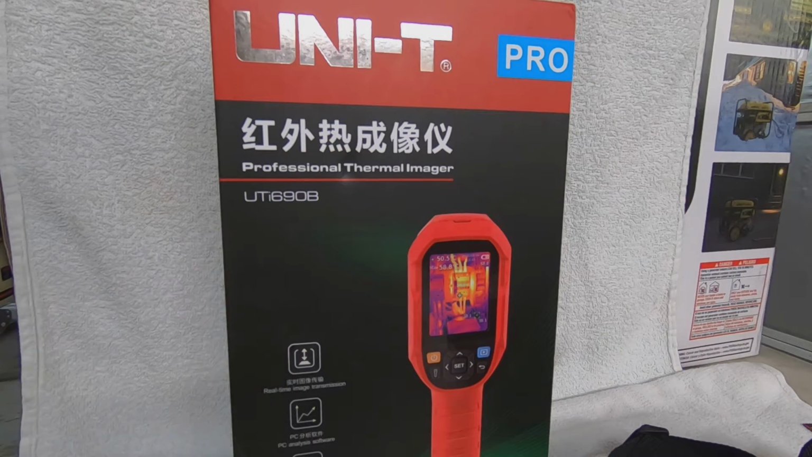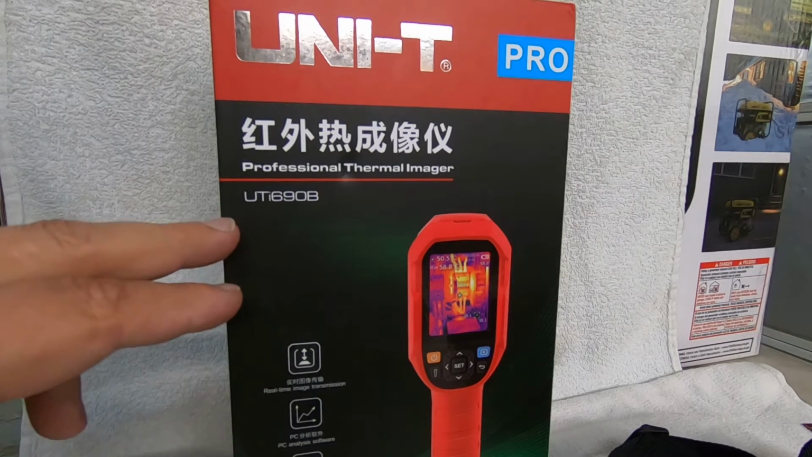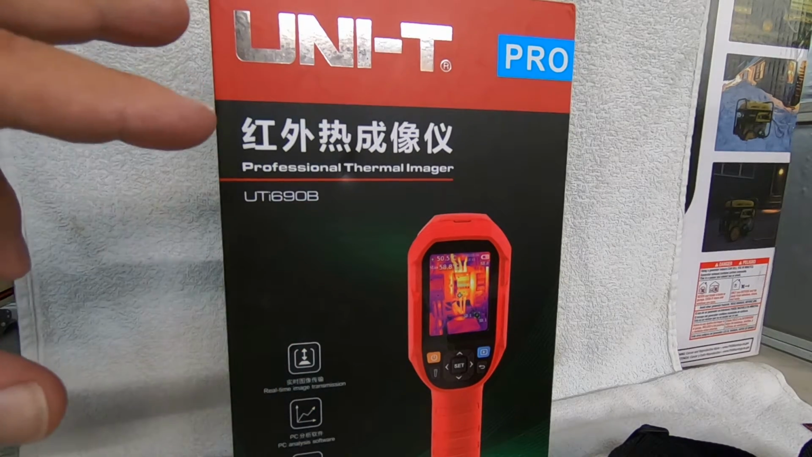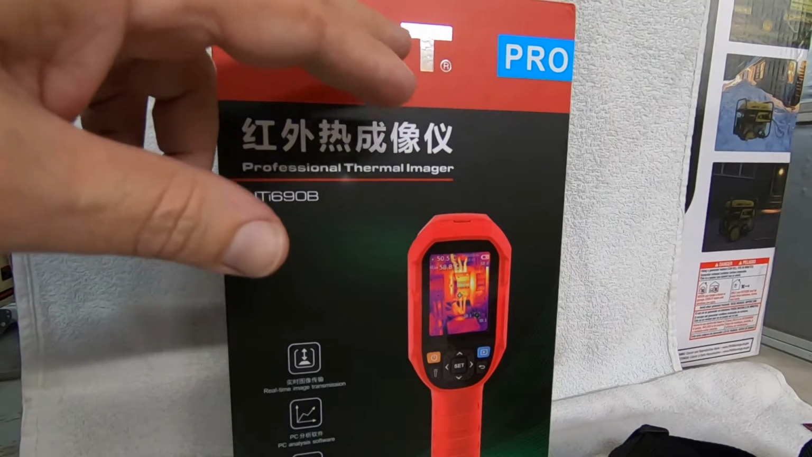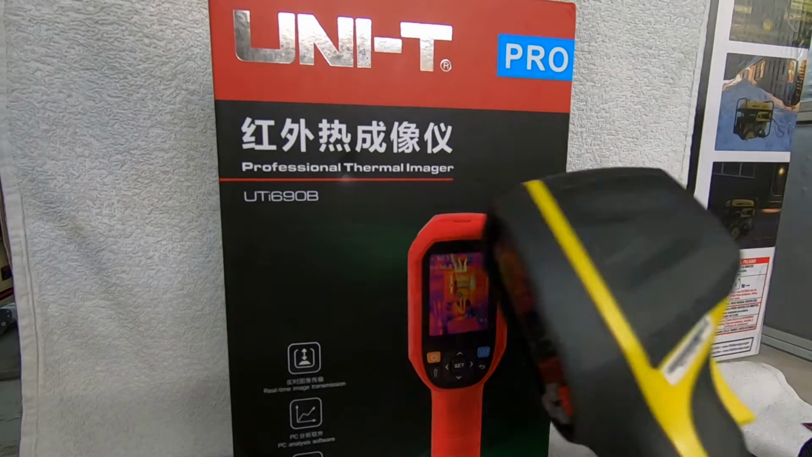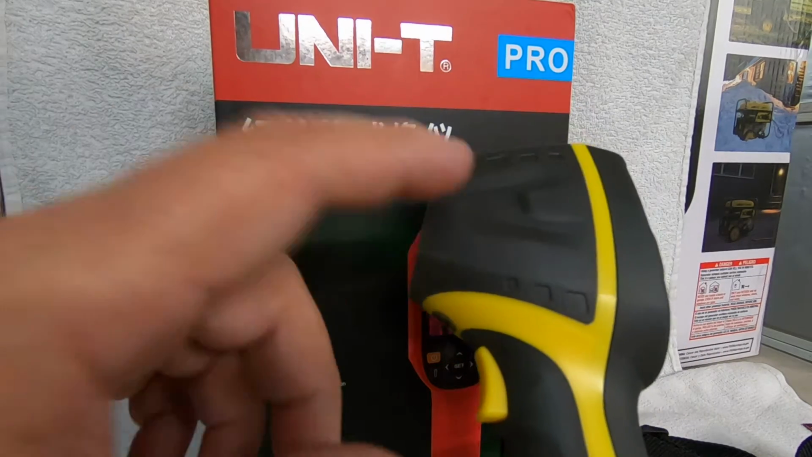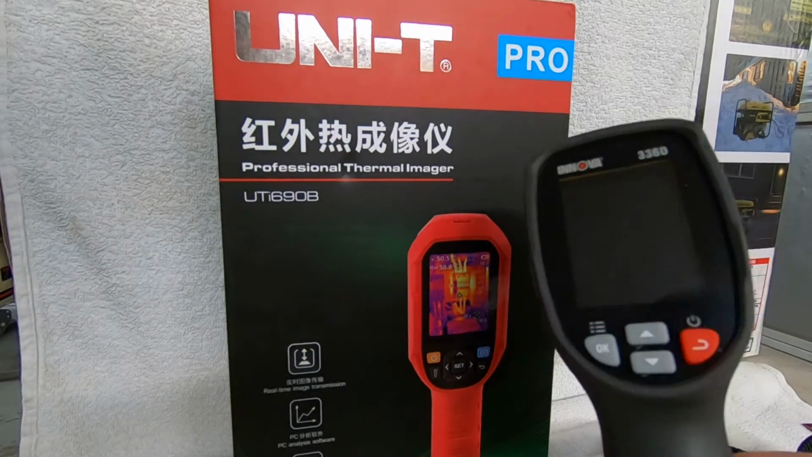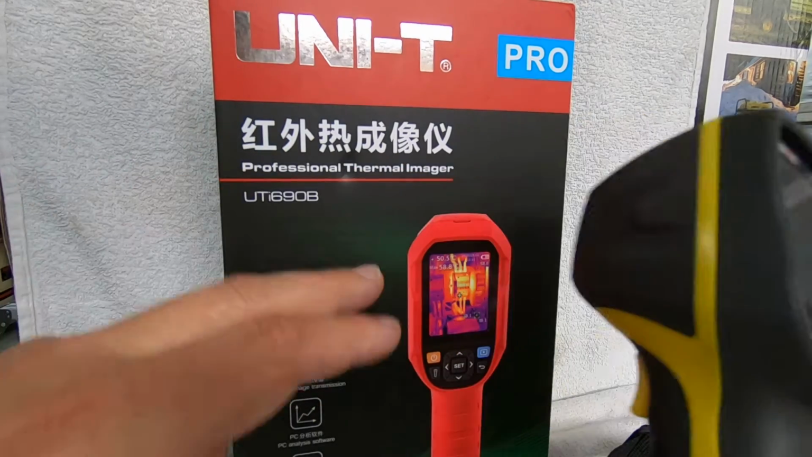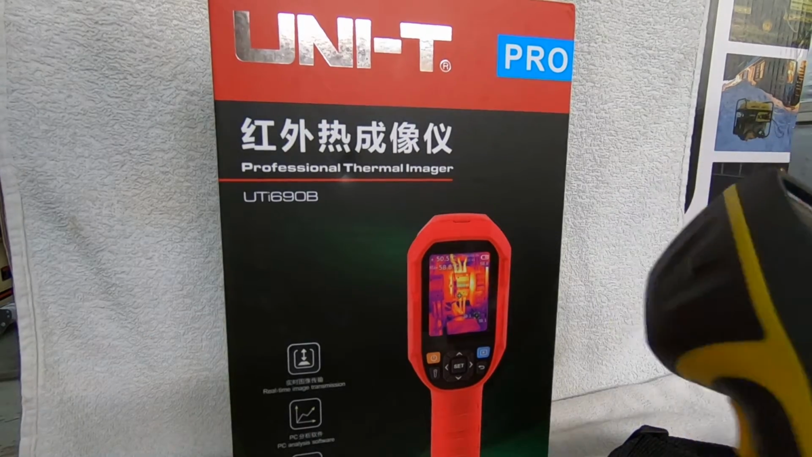Okay, so I got a new thermal imager, and I just want to go over why I went with this unit over others. This is the UTI 690B. It is made by UNI-T. They're calling this the UNI-T Pro. I'm going to go over the specs of this, why I went with this one over others, and we're going to be comparing it to this Innova 3360. I've had this one for a couple years now, I think, and it's always gotten me by, but when compared to this one, there is absolutely a night and day difference.